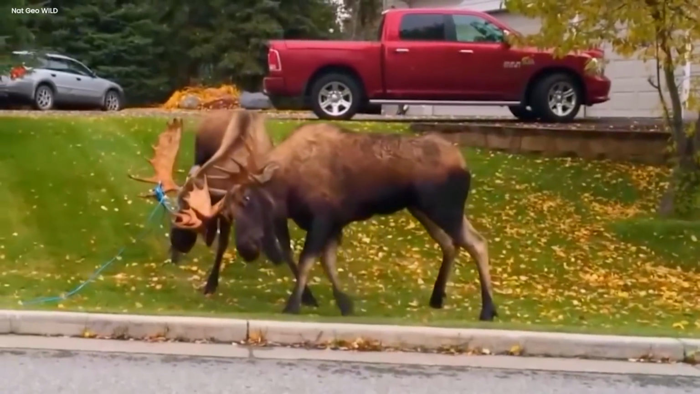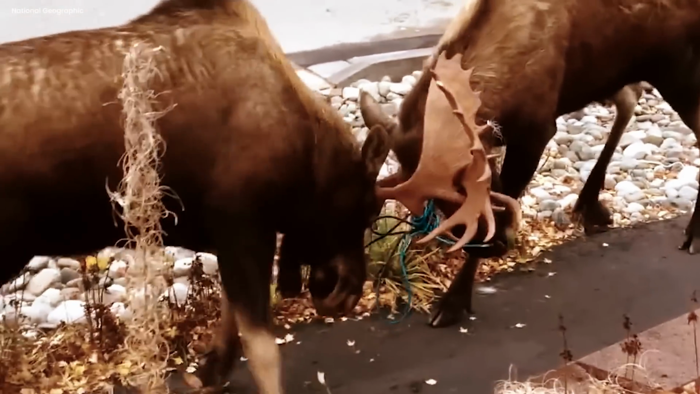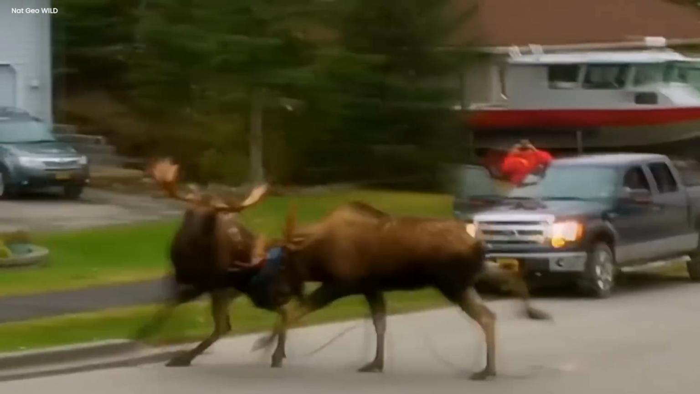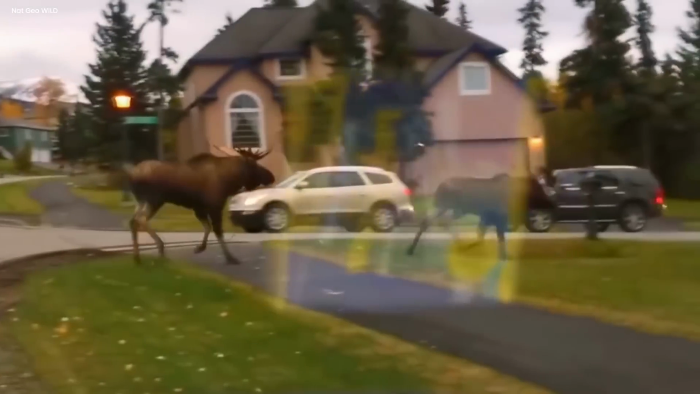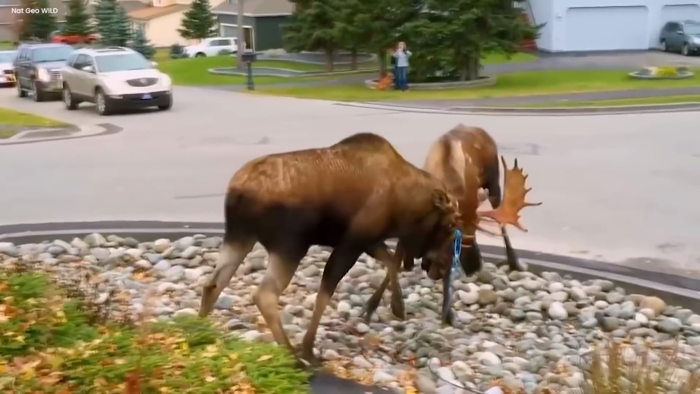But then, in a surprising and puzzling twist, one of the moose suddenly stopped fighting. It dashed away, disappearing into the maze of the city. The other moose just stood there, watching the first one run off. This bizarre scene frightened a little dog in the city. The dog barked and ran away, scared of the strange moose fight.